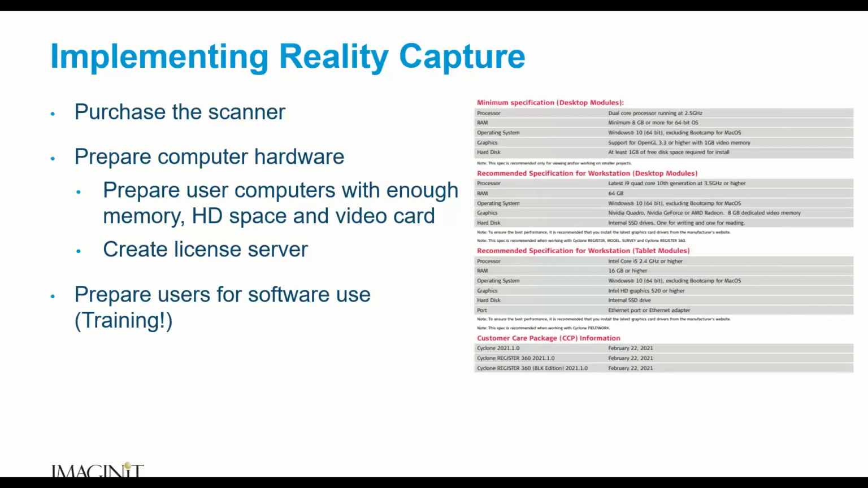So if you've purchased 1 and 1 person has opened that software, they've pulled the license, nobody else can get to it. If this happens once in a while, okay, we deal with that. If it's happening all the time, then maybe we'll buy another license.